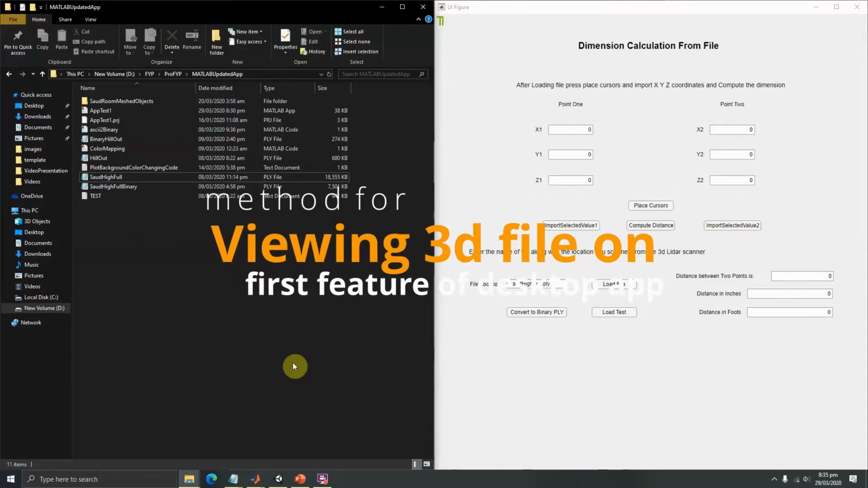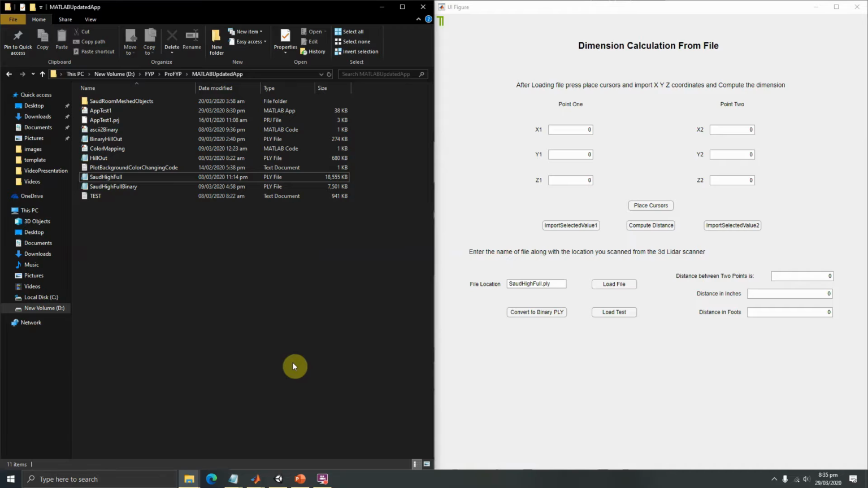In order to visualize the file, first we need to copy that file from the hardware SD card. We can copy that file into our installed directory, and you can see the name here.